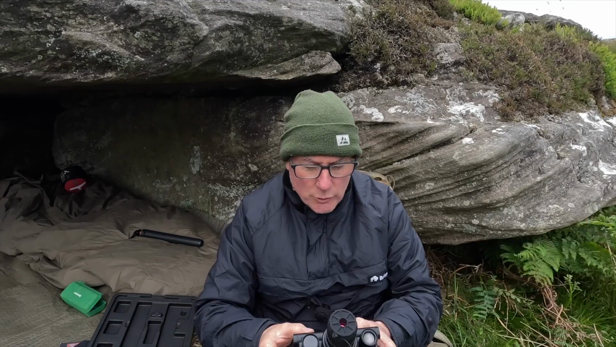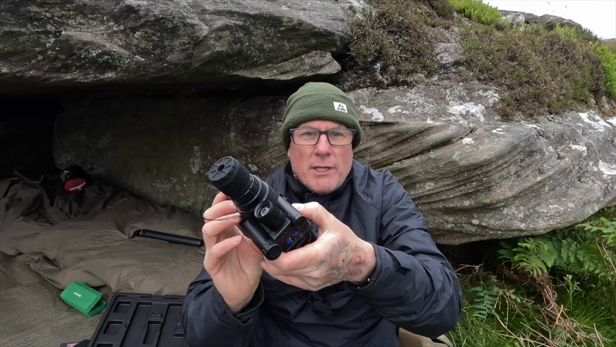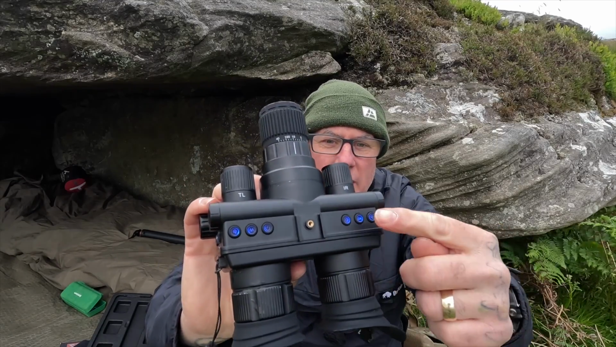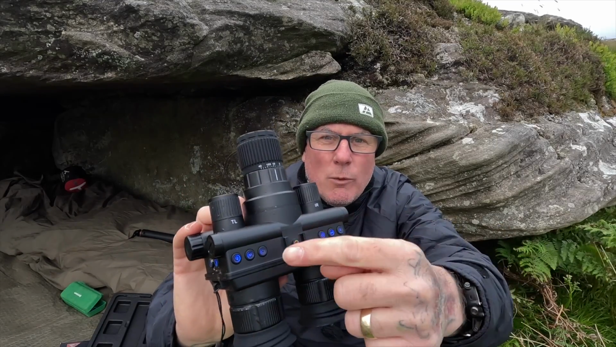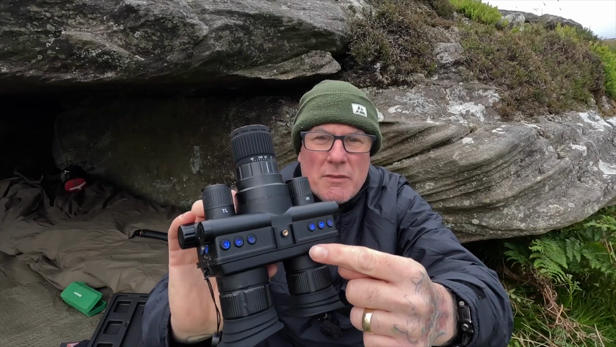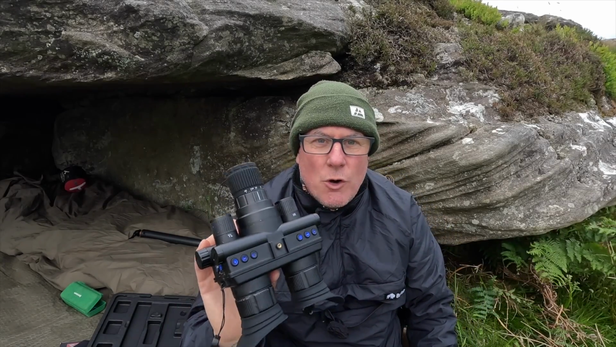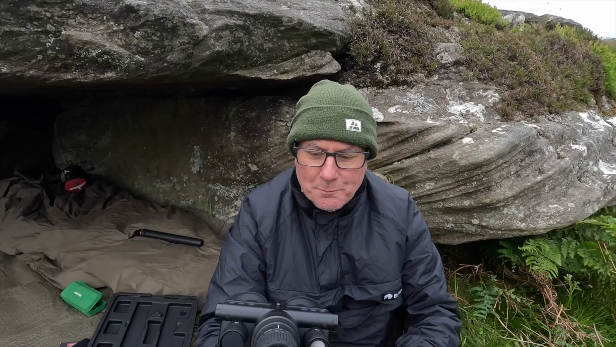To switch it on, all you do is press the power button for a couple of seconds, and as you can see, all these lights light up blue. I've never found it yet, but I'd like to see if in the menus you could turn those lights off, because they do glow quite a bit in the dark if you want to be sneaky beaky.